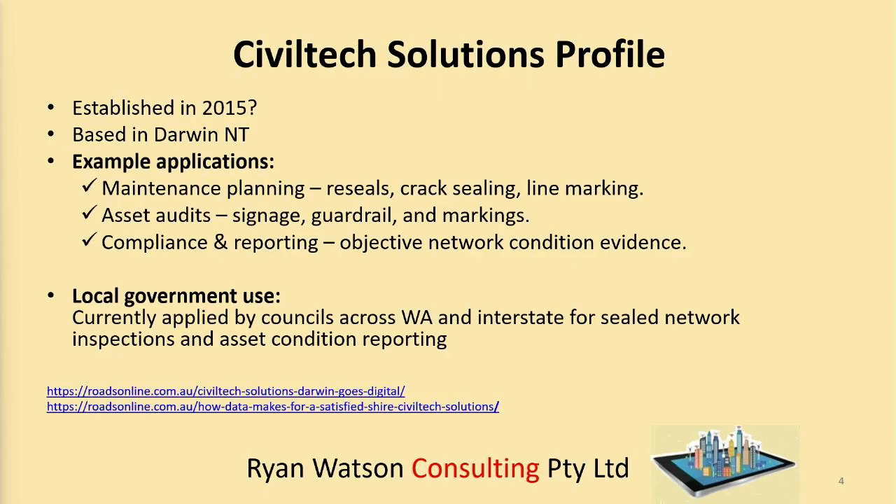This company does things like maintenance planning for roadworks, reseals, crack sealing, line marking, asset audits, which is very important for local councils, including signage, guardrails and markings, compliance and reporting, objective network condition evidence. Those are the things that Civil Tech does, and local government is their main client. Currently, Civil Tech has solutions in Western Australia and the Northern Territory, maybe Queensland as well, basically Australia-wide potentially.